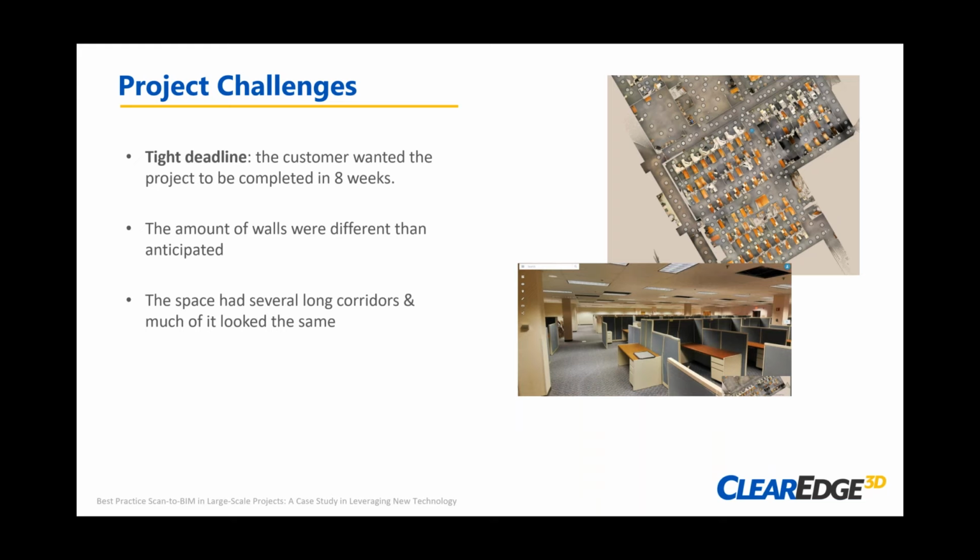Something very typical in laser scanning, we look at a lot of these projects through maybe a basic egress plan or some type of old as-built to get a sense of the layout of the space and the square footage. And of course, this is no different. The walls and the way that the space was chopped up was, of course, different than we anticipated. It's a little bit of expect the unexpected, right?